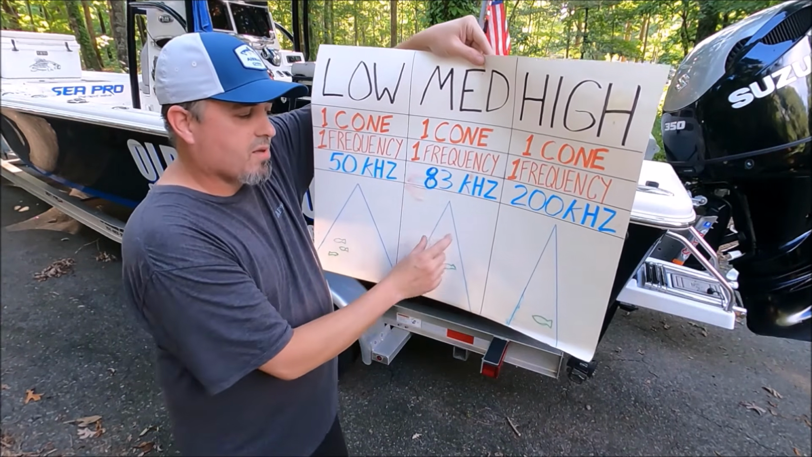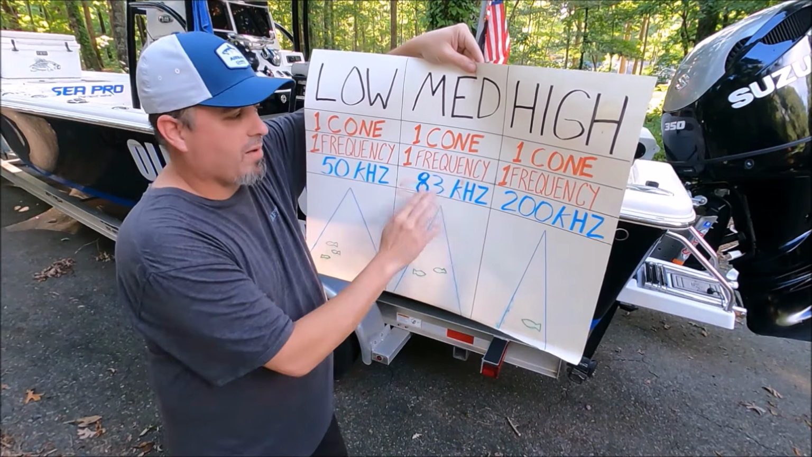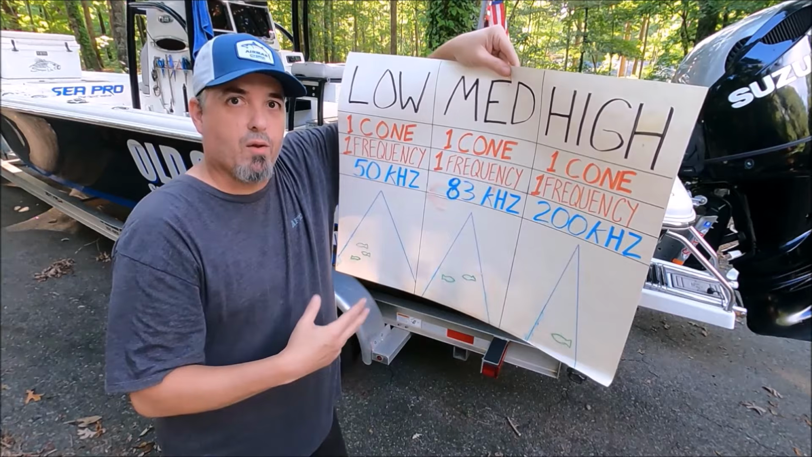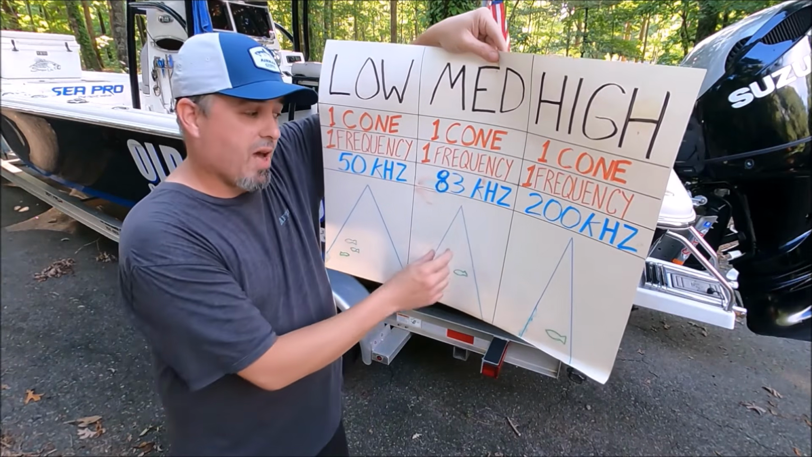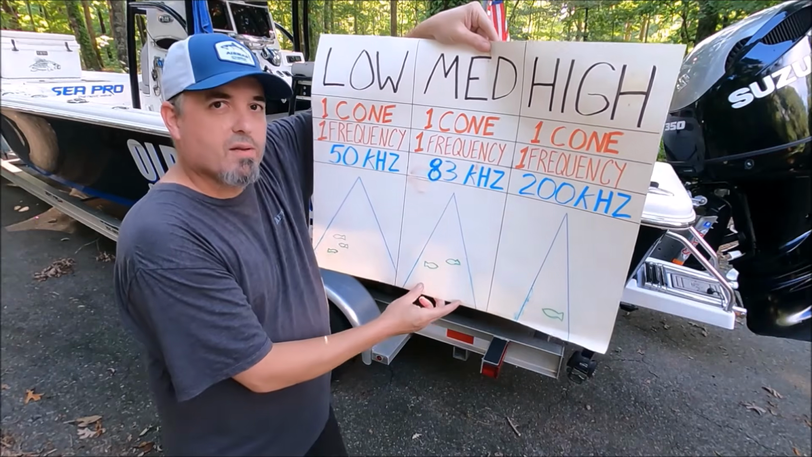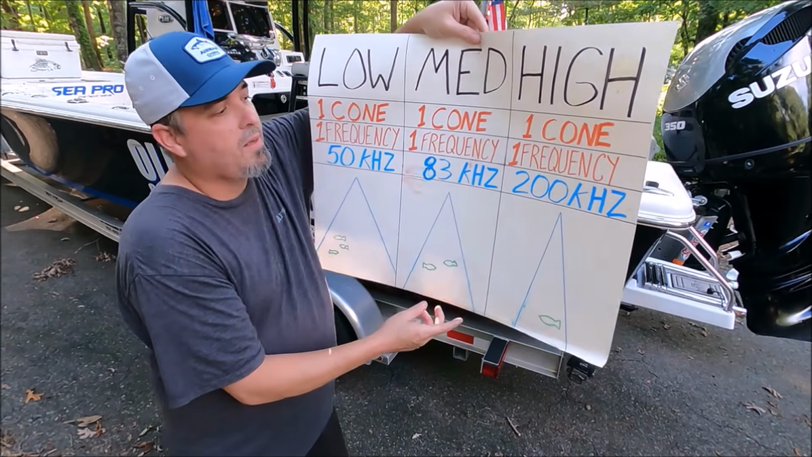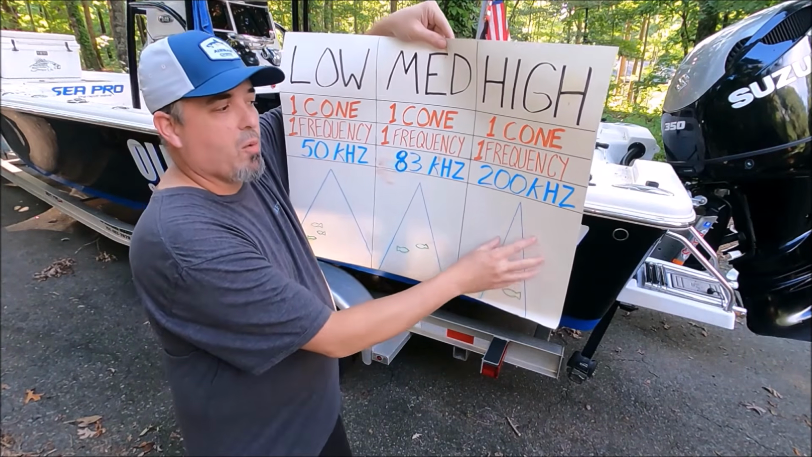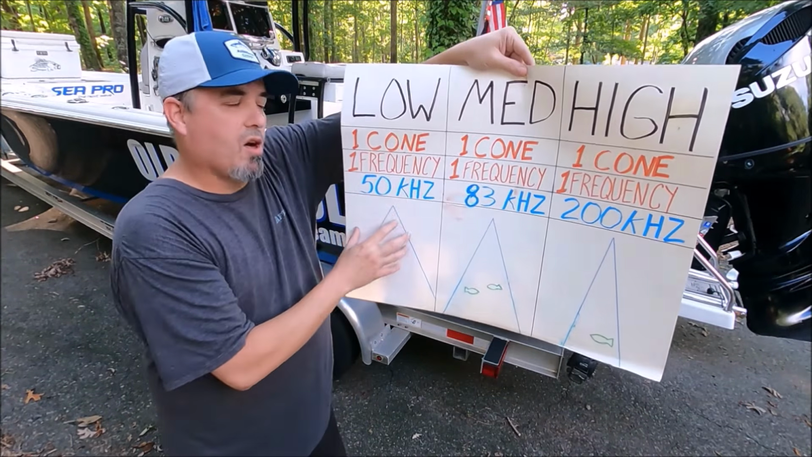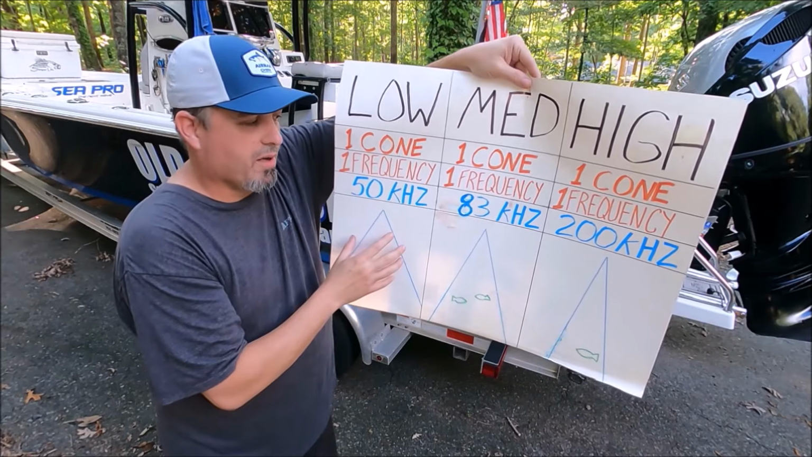Moving to medium, it's usually a wider cone, right around the 83 kilohertz area, which is very good for running on plane looking for suspended fish. Because you have that wider cone, you can catch those targets easily, but you're going to lose some detail on the bottom. The high is good for shallower areas, the medium is good for slightly deeper, and the lower is good for the deepest waters you're going to fish.